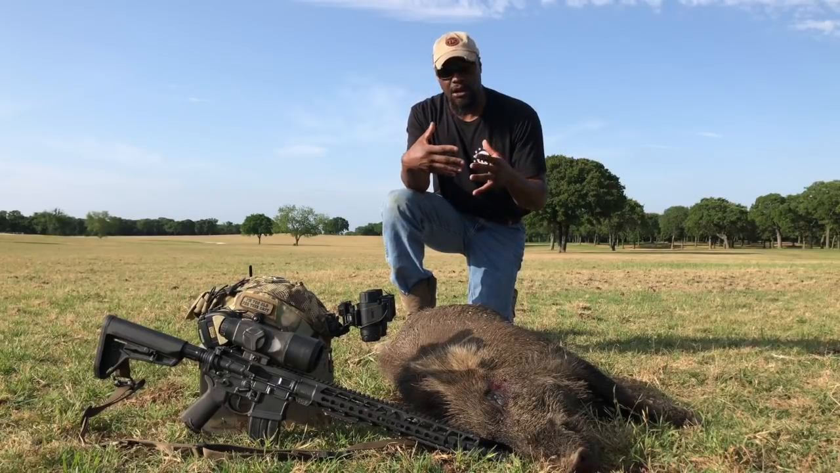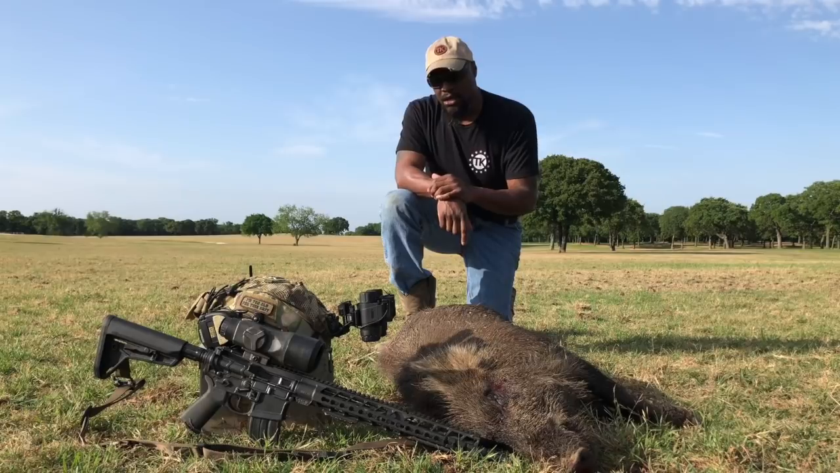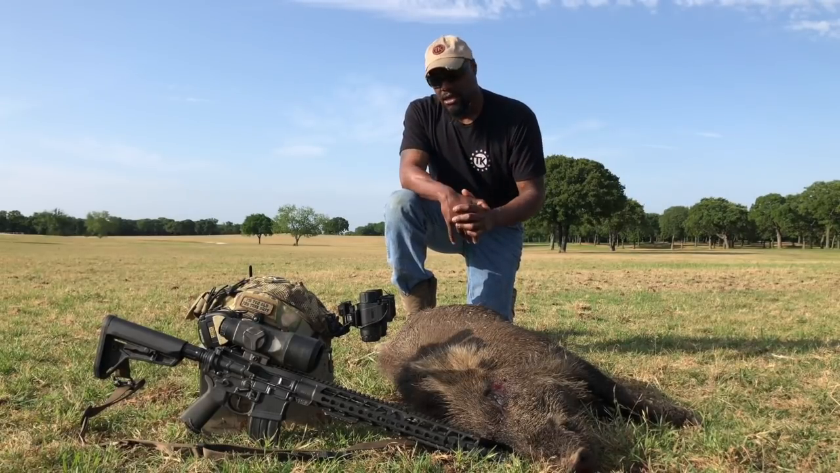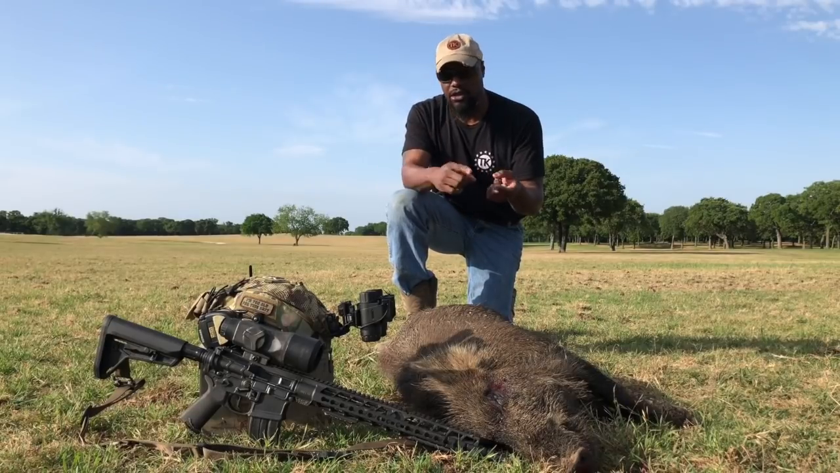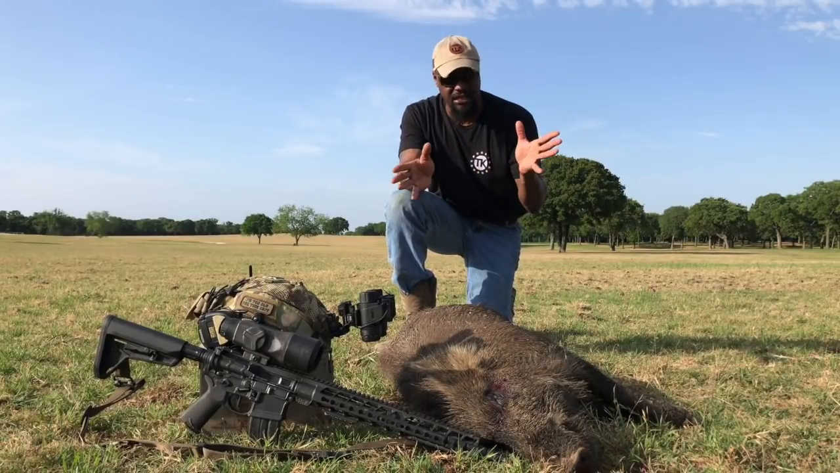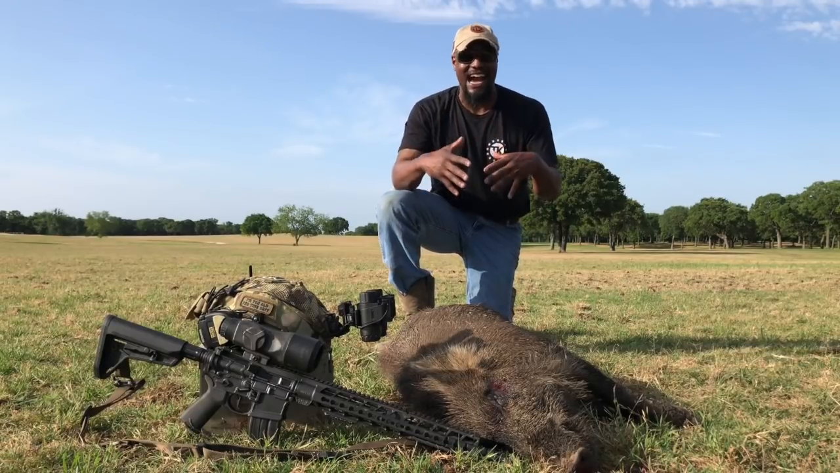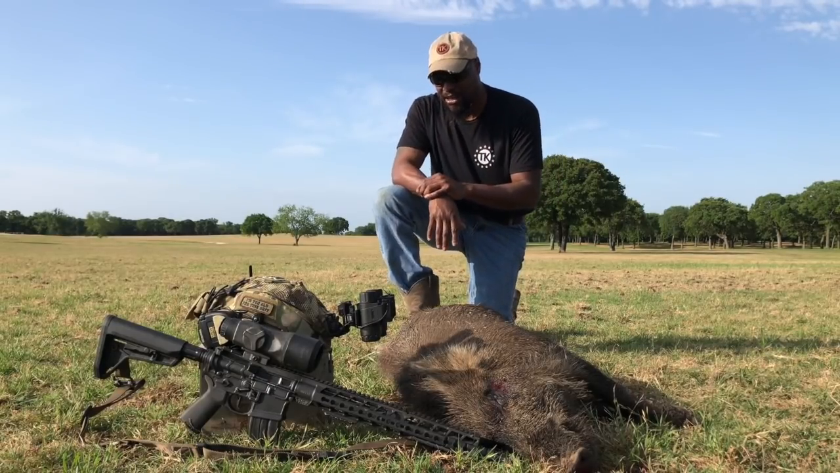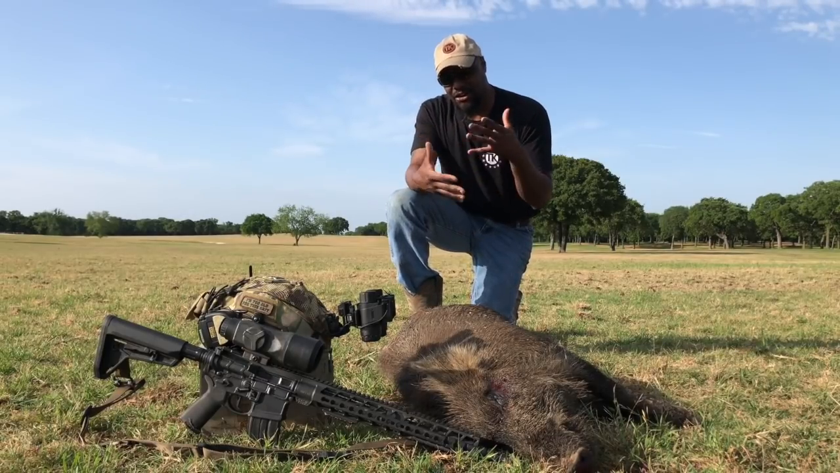Unfortunately, some states don't allow people to hunt at night. If they do have pigs, California is one of them, or you just don't have pigs. So a lot of people buy this equipment and they come to the South. It doesn't matter if it's Florida, Georgia, Alabama, Louisiana, Texas, it doesn't matter. And they come down here and they're all pumped up, you know, they're excited. They want to go on this hunt, you know, they want to kill a pig for the first time. But they're not aware of the challenges that they're going to be faced with.